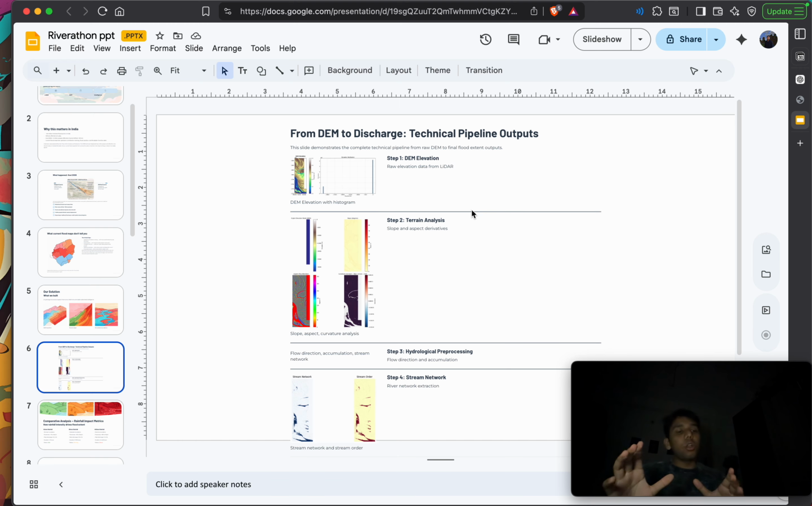Then from there on, because water flows downwards, we are using the D8 algorithm to calculate when and how the water is going to flow, and that's how we are simulating the river. The advantage of this system is that if rain happens at place X, its effect will obviously be felt at place Y.